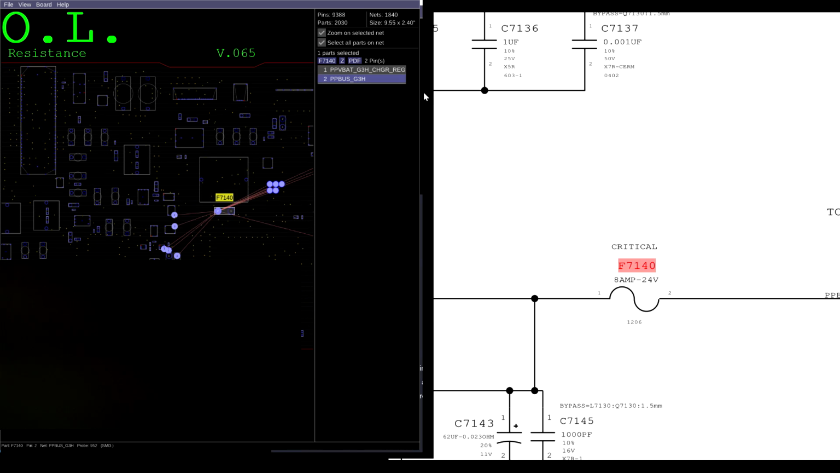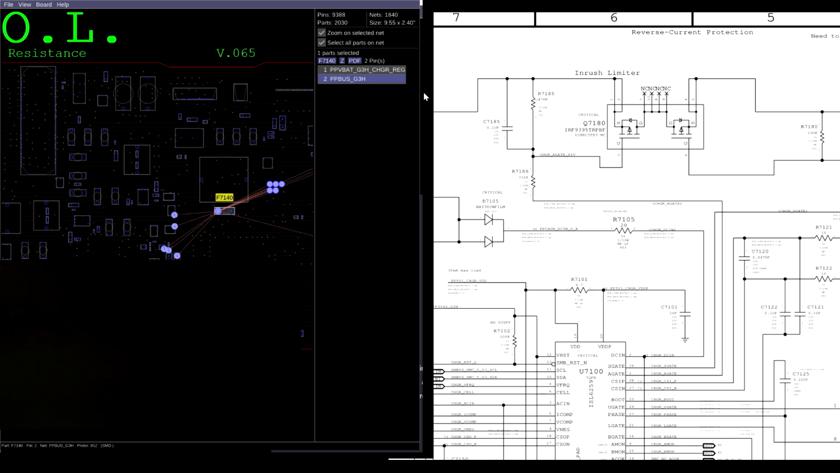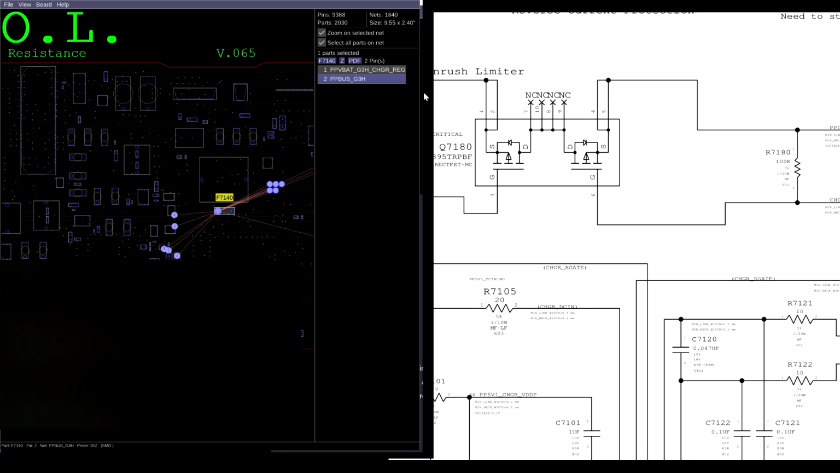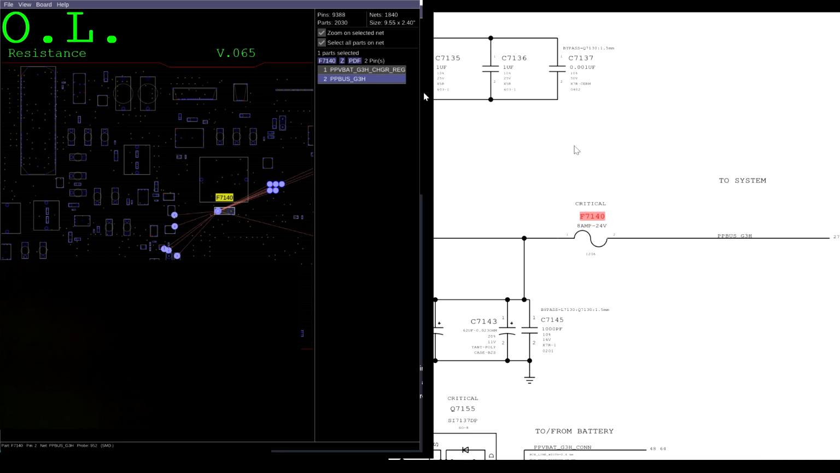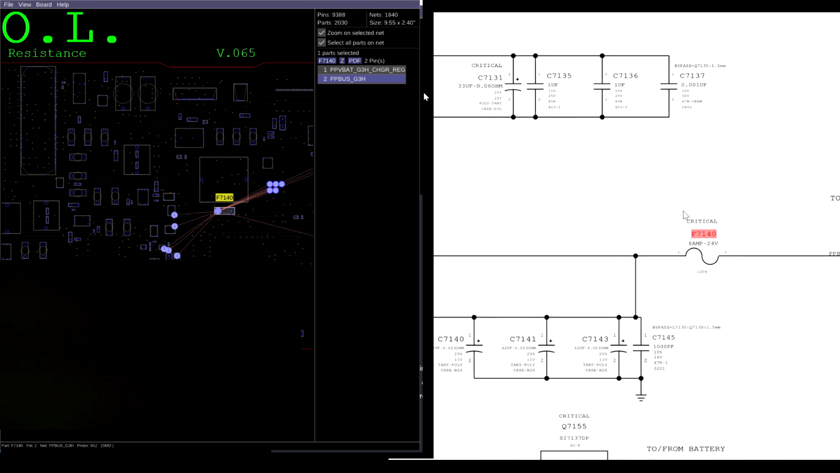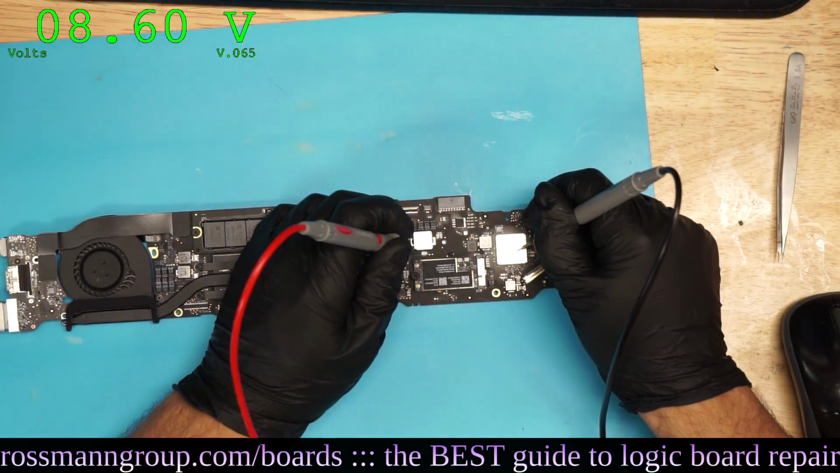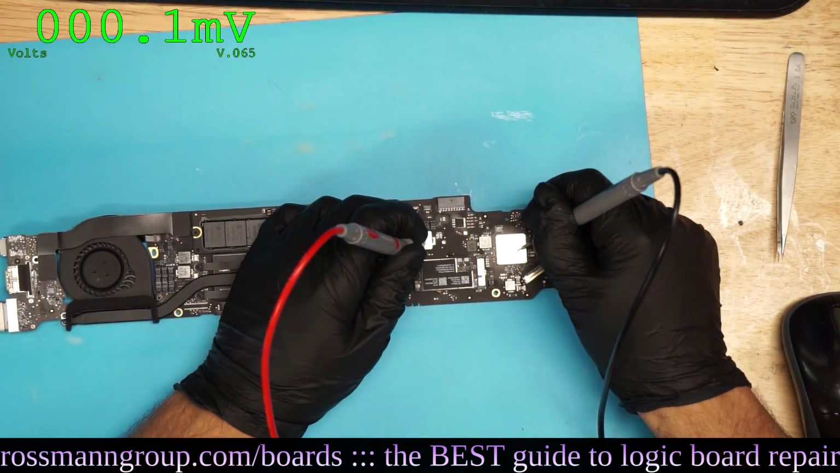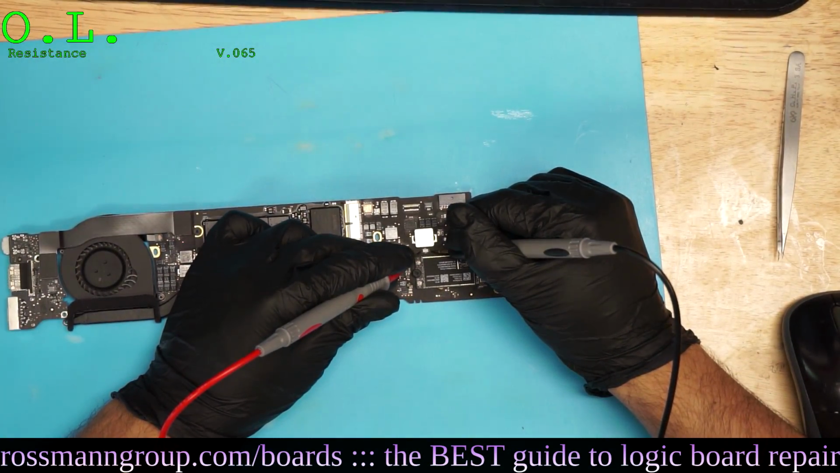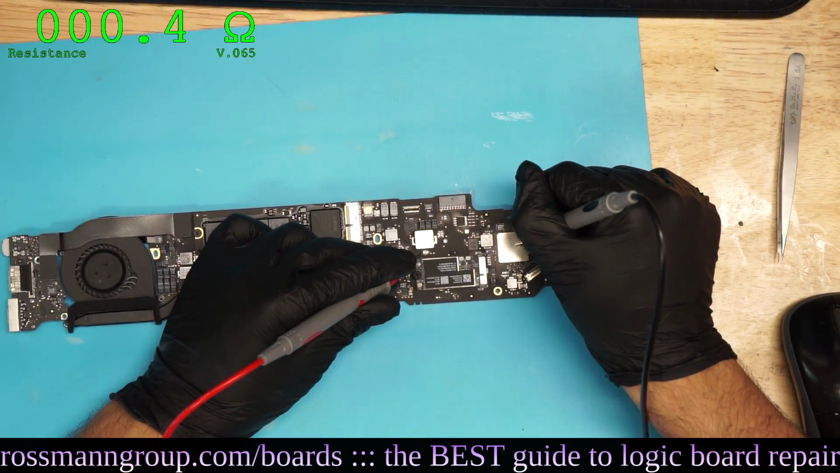The chip that creates PP bus G3 hot is going to be U7100. U7100 is going to take voltage from the charger, up here, from adapter, and make it into 8.5 volts for the system. This here is the fuse between the side that creates PP bus G3 hot and the system. And on one side of the fuse, we get 8.6, and on the other 0. And the reason is because the fuse, as you can see when we put it into resistance measurement, has blown. Open line. And the reason it's blown is because there's a short circuit on one side of the fuse.